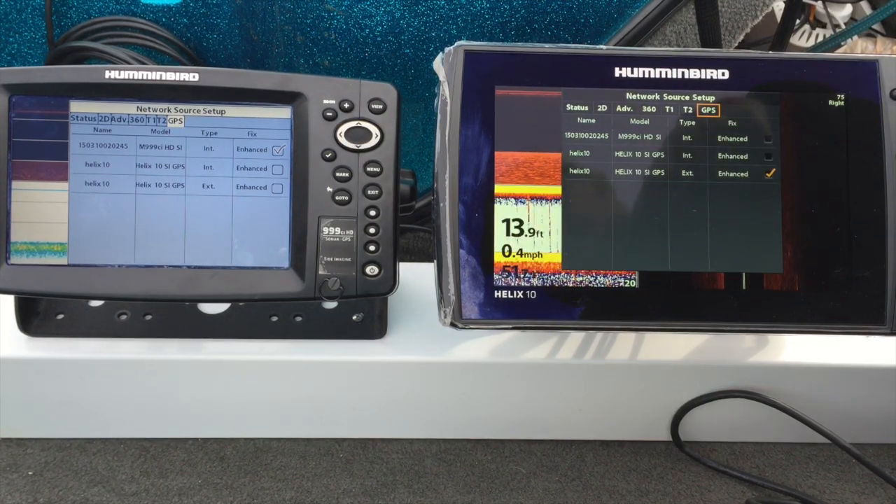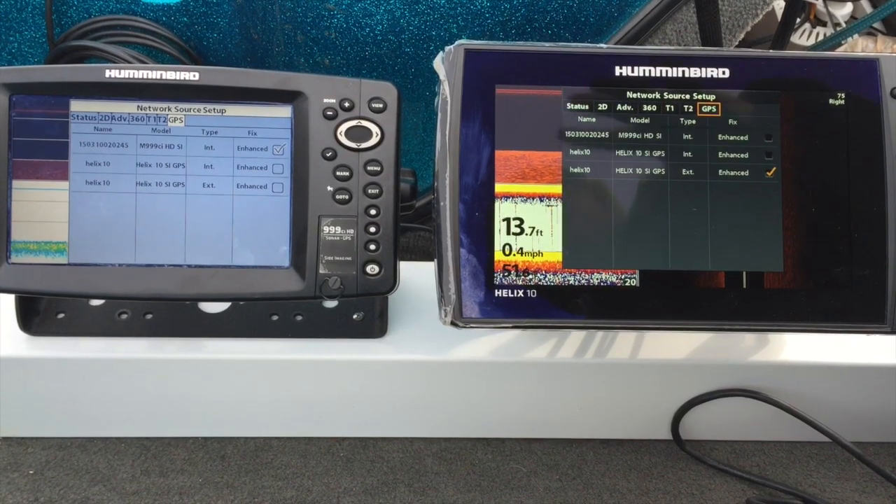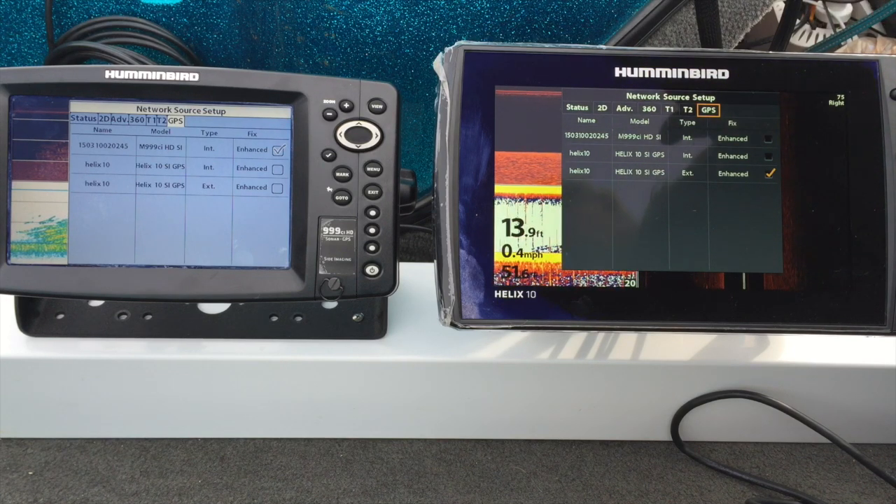All right, so it's not a lot I can show you as far as the GPS, so we're not even going to worry about that. I showed you in the garage the other day that you can share GPS, but you can't share heading information. So if you want the heading information up between the two, you're going to have to choose the external on whichever one you have it hooked to. But at that point in time, you lose the pinpoint accuracy because it's going to read position off of that external. But anyway, that's not what we're worried about today.